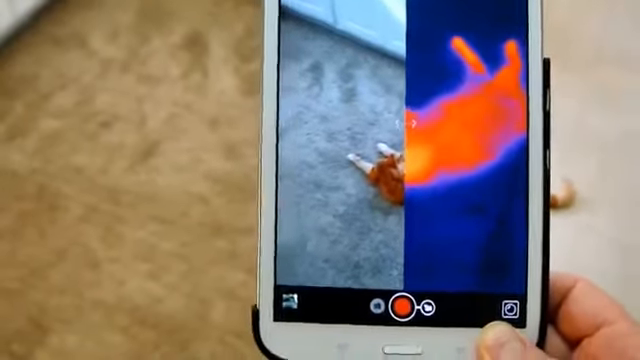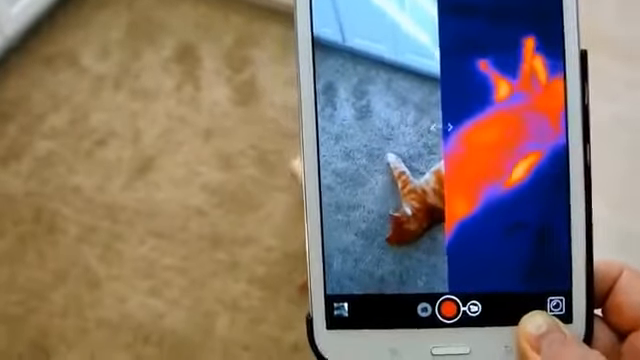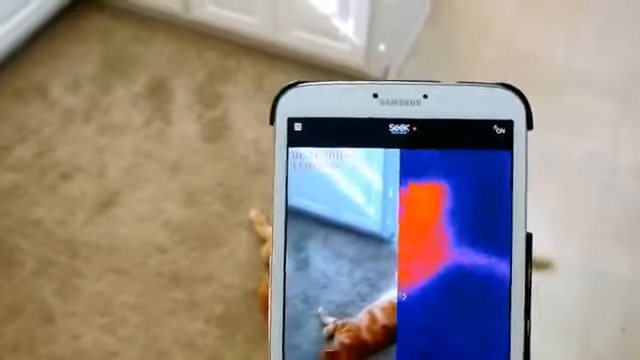and the reason for that is this Seek camera has a 36-degree viewing angle. The camera for the tablet has a much wider viewing angle, so your images don't match. That and one camera's down here and the other camera is up at the top of the tablet on the back side.